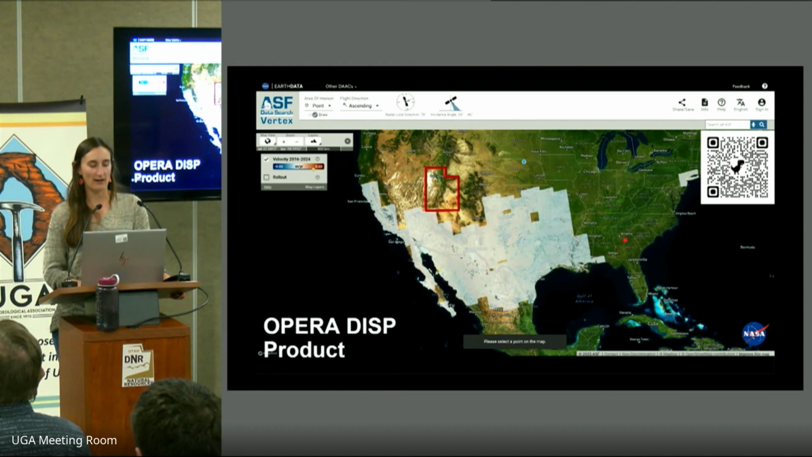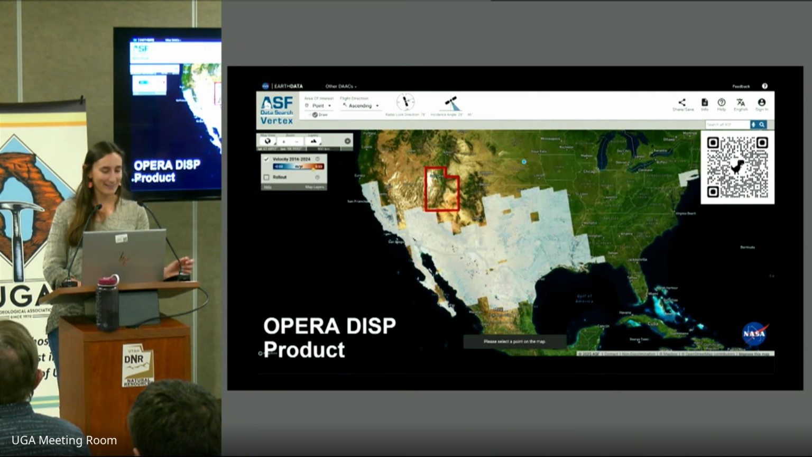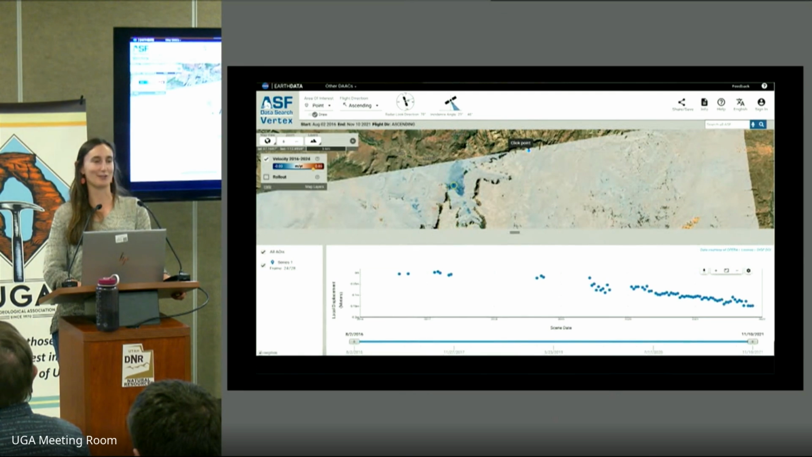Their current rollout has been mainly focused on the southwestern part of the US, where there is very high coherence with InSAR, but we do have a tiny corner of Utah that has been covered so far. I just want to show the results for that here in this plot, where you can go onto their displacement portal, choose a point, and then see how that changes over time.